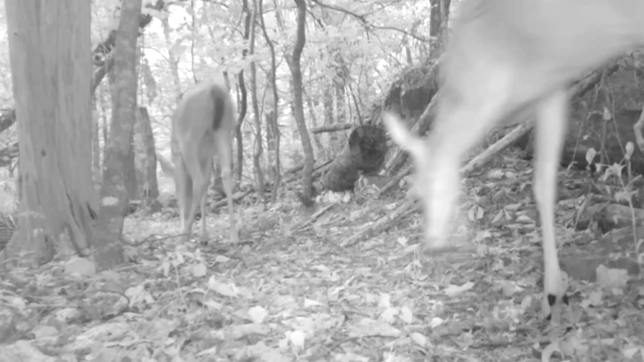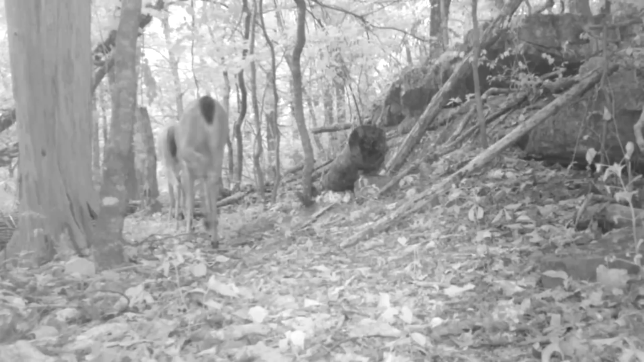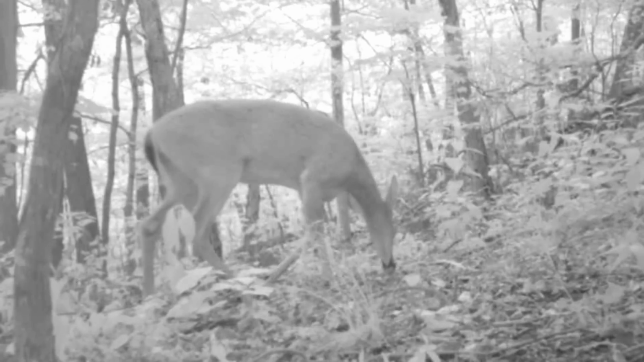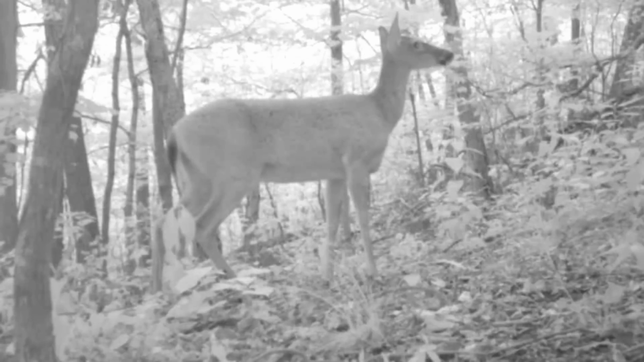But come daylight, dawn, there's the little yearlings from last year moving through. They stay together. That's last year's twins. And these little fawns, they getting braver and braver out running around. But Mommy ain't far behind watching after them. I just hope they watch out for them coyotes.